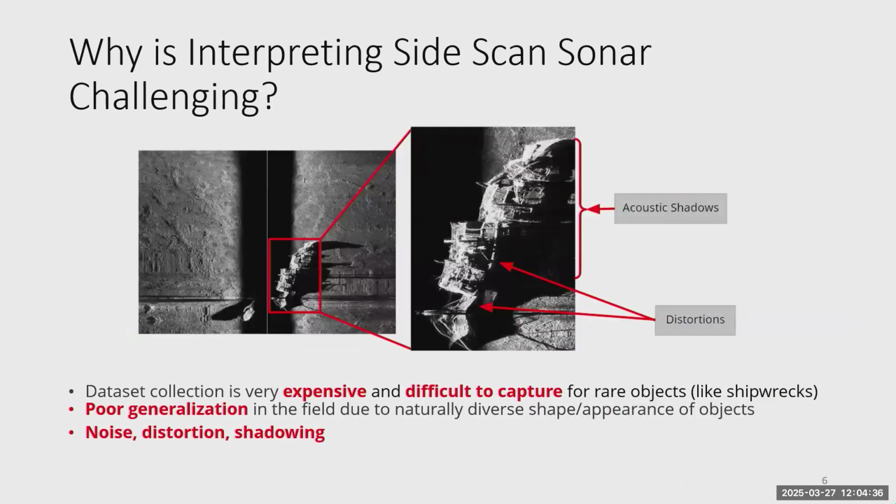Still, interpreting side scan sonar is pretty challenging for non-experts. As I mentioned, there are the shadows, but there are other effects like distortions, which can come from vehicle motion. It is also, in general, still expensive and difficult to capture rare objects such as shipwrecks, right? It's a big ocean. And there can be poor generalization in the field because there's a very wide range of appearance of both objects and of sonar image quality, depending on the parameters we have when we capture the images.